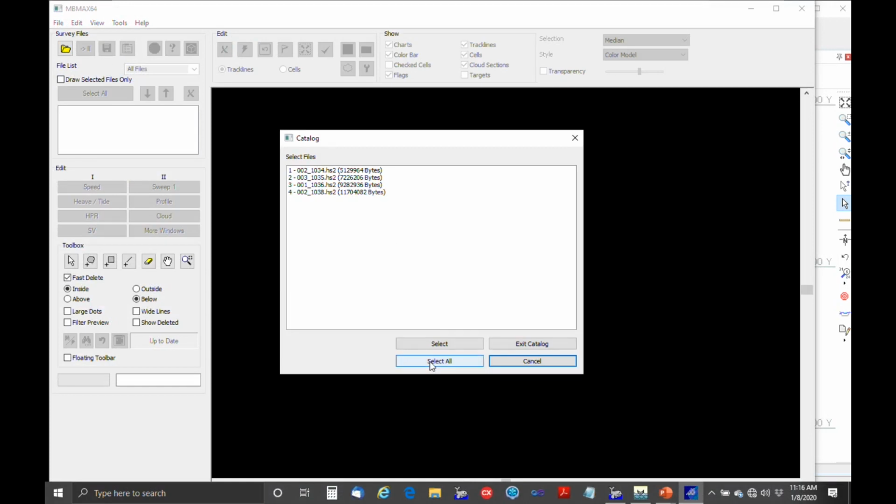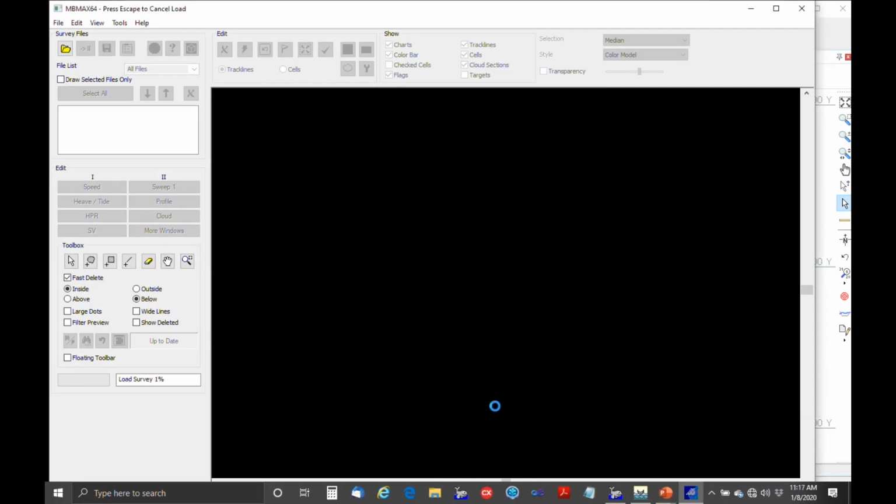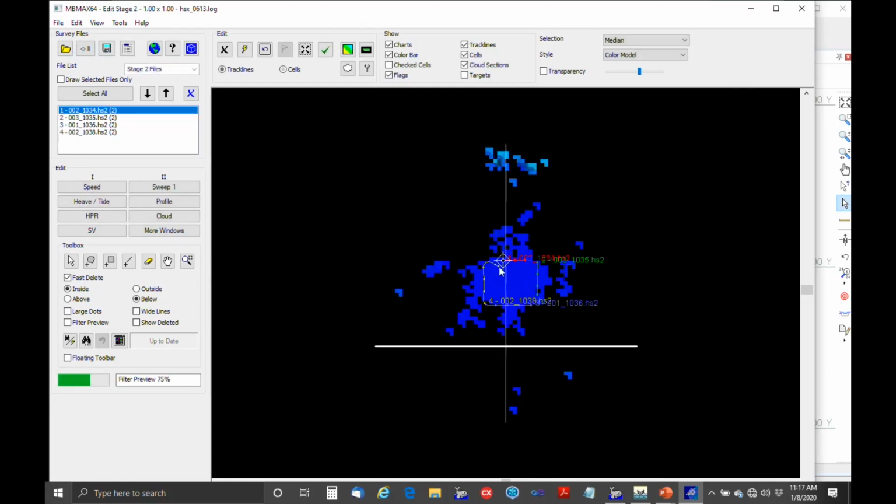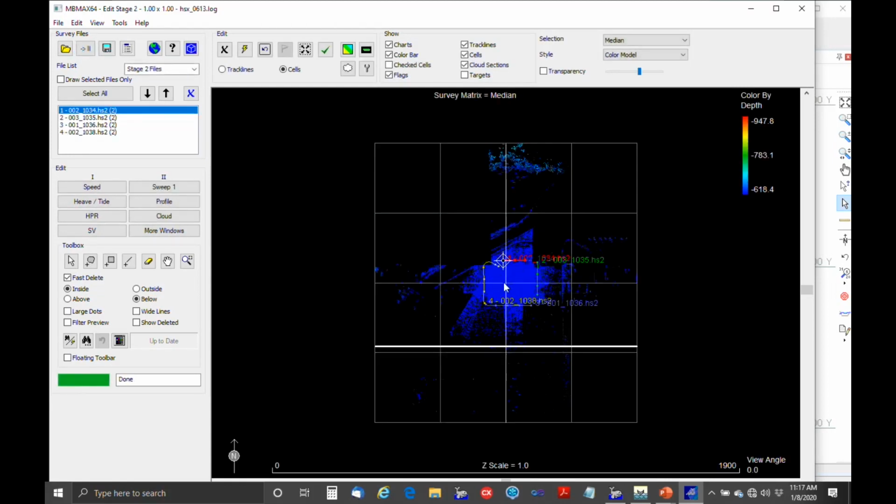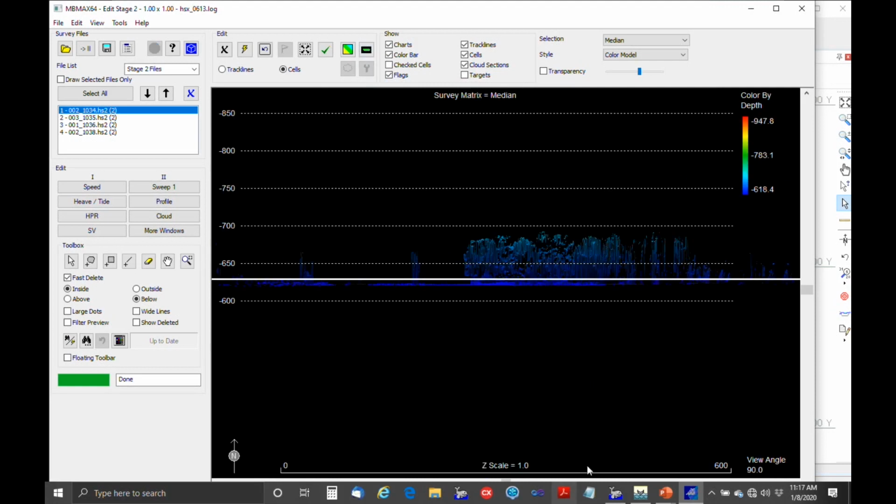Okay, so we're going to select all of them. Calculate the laser data. Okay, and here's the result. See, I can probably set up my colors a little bit better, but I guess it doesn't matter.